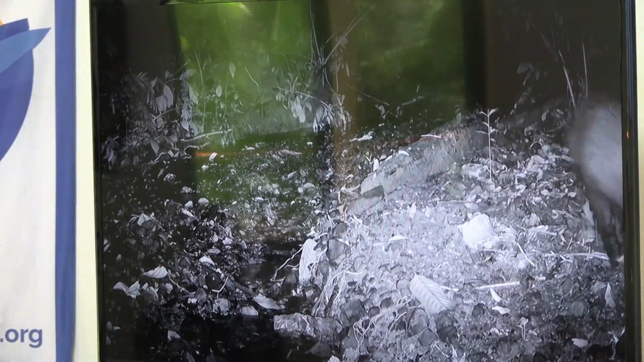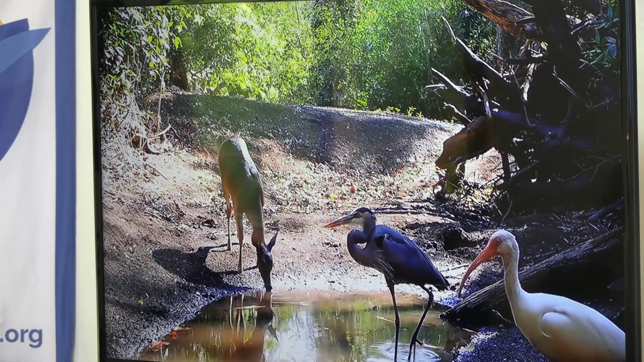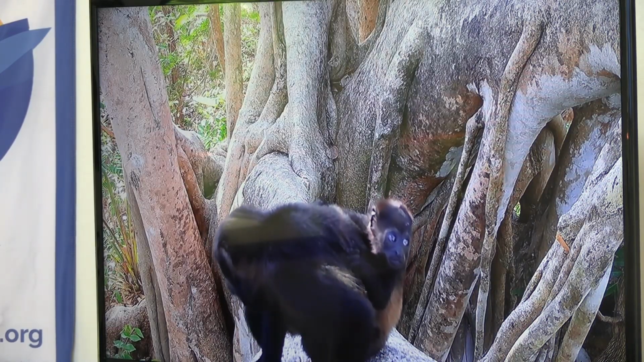I have no idea what's going on here. I've recorded a couple videos like this of peccaries chasing pumas in Osa. I don't know why. Mexican hairy porcupines.